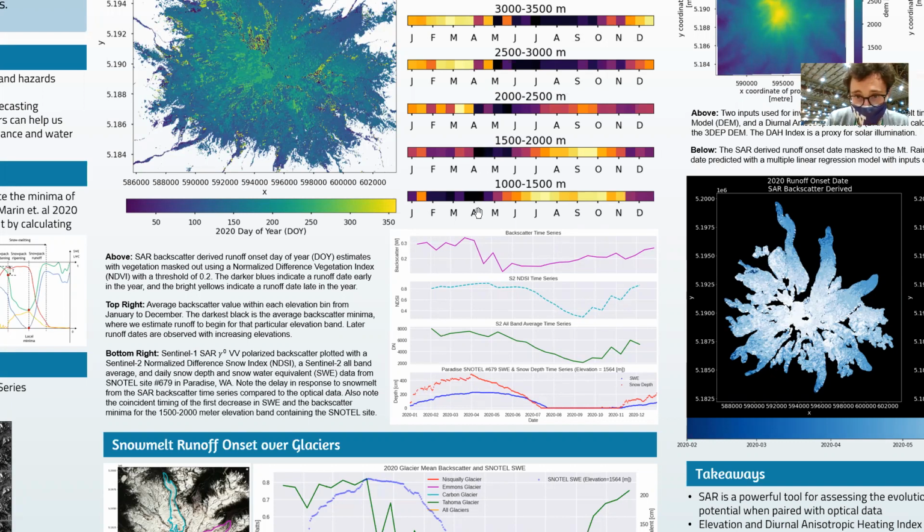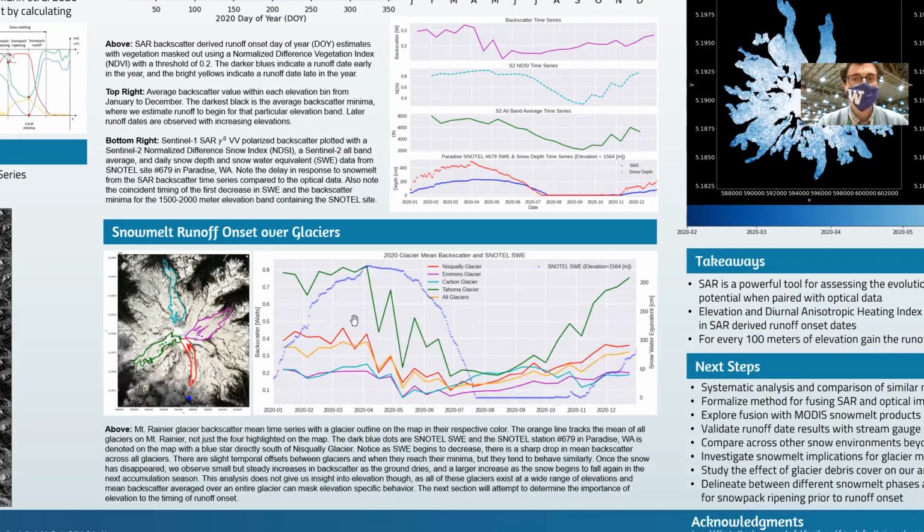And if we go straight down, drawing a straight down line, we see that SWE actually begins to decrease during this time, as well as snow depth. So we know that when these two values start to decrease, that's when the runoff onset's beginning. So this gives us a little bit of validation and confidence in our results that this SAR backscatter time series minima is producing accurate maps of when the runoff is beginning. So now moving on to snowmelt runoff onset over glaciers.